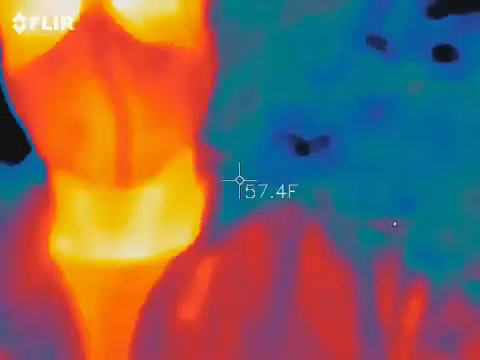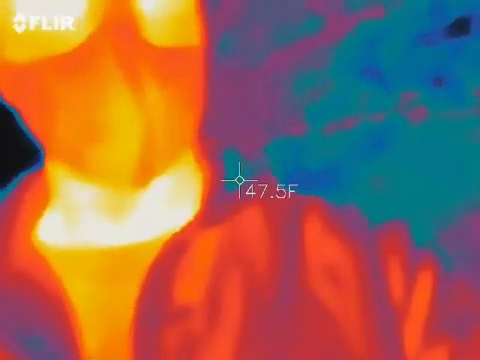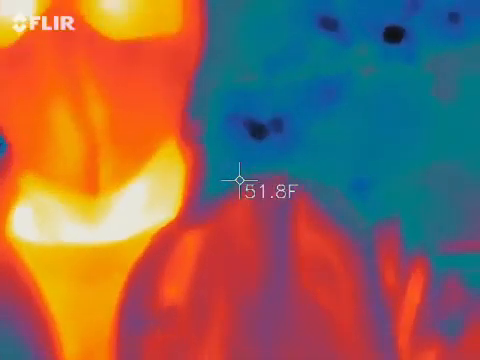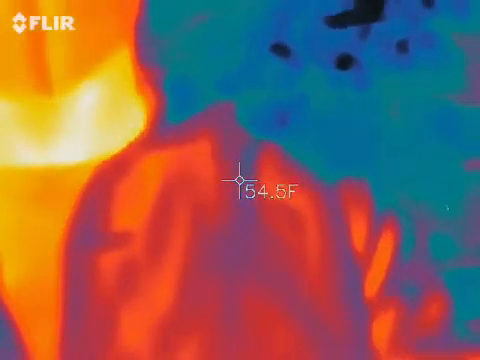So really what we're looking for, this is set up to black cold, white hot. So black is the coldest thing. Just think creepy and spooky is going to be the things that we're looking for. If you take me out of the picture, it's going to fluctuate. You see how some orange, red, and yellow came in now? We're looking for blue and black spots to move on their own. That's really what we're looking for.